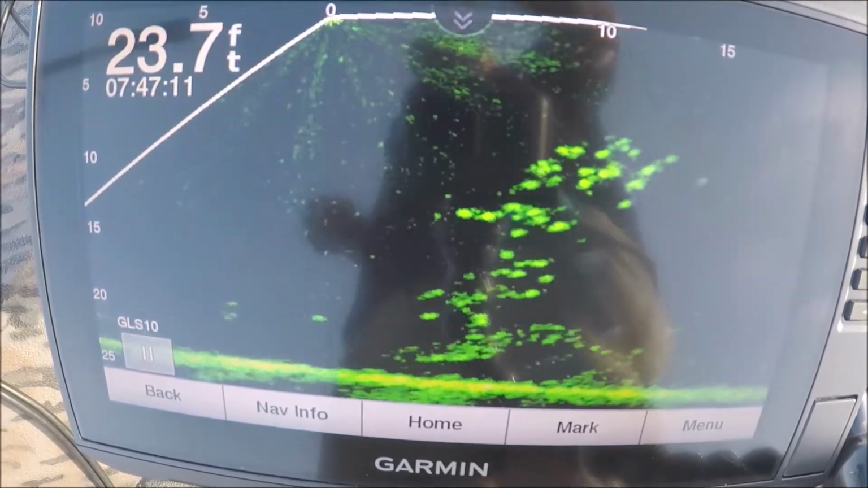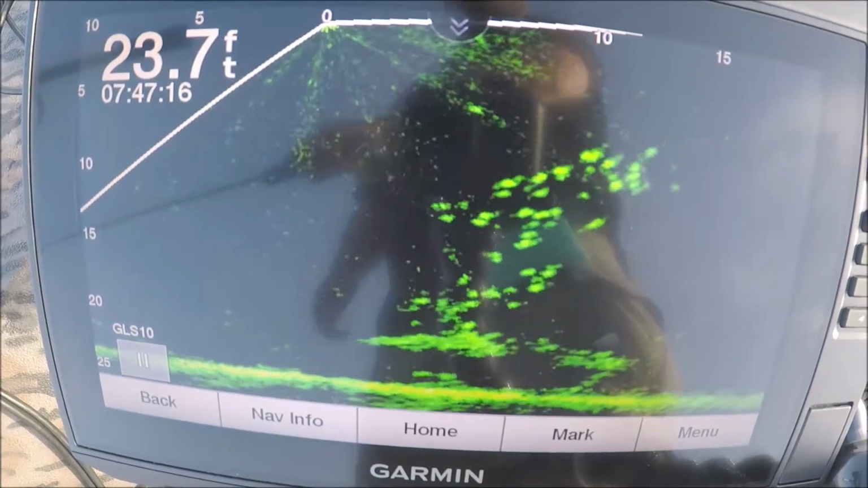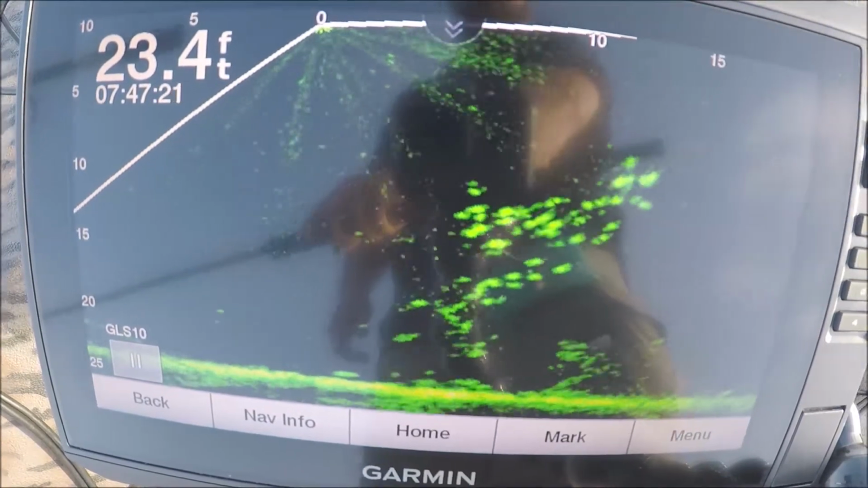There's a huge school to the left, so let's take the bait to the left. There goes the bait. Right there. Right on top of one's head.